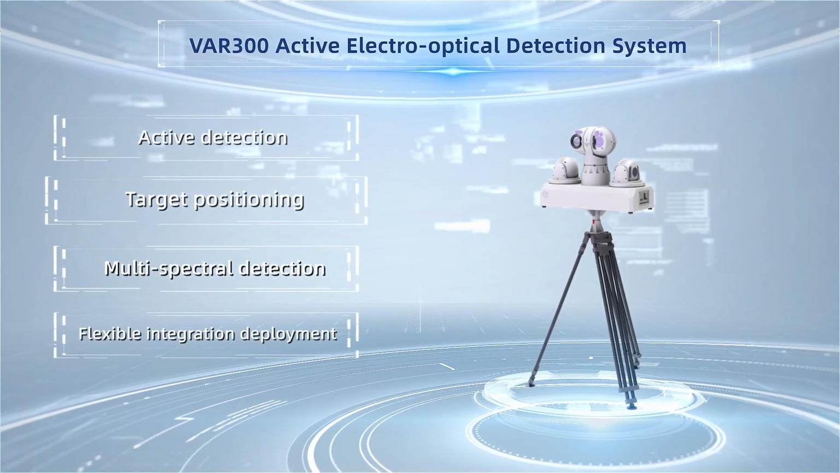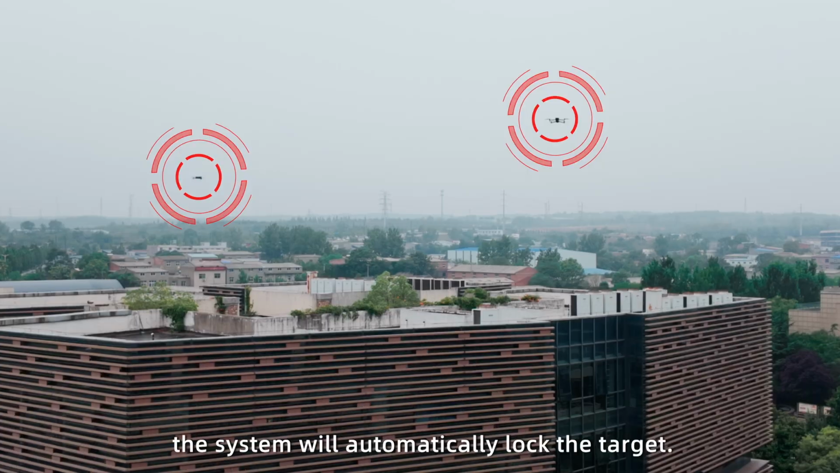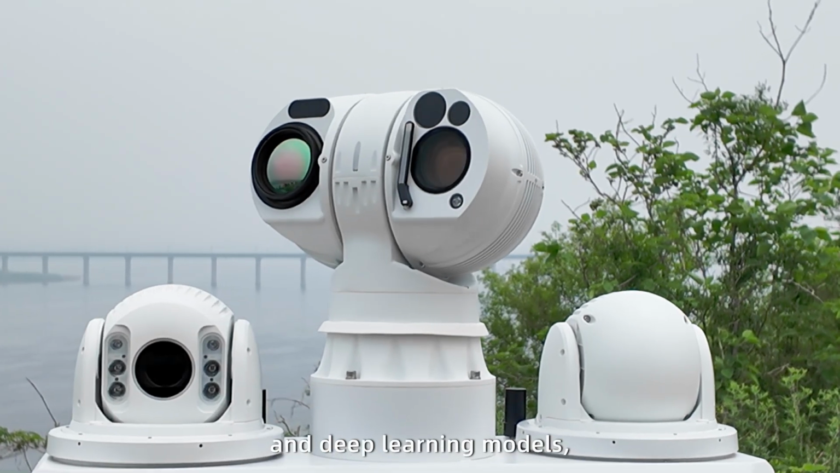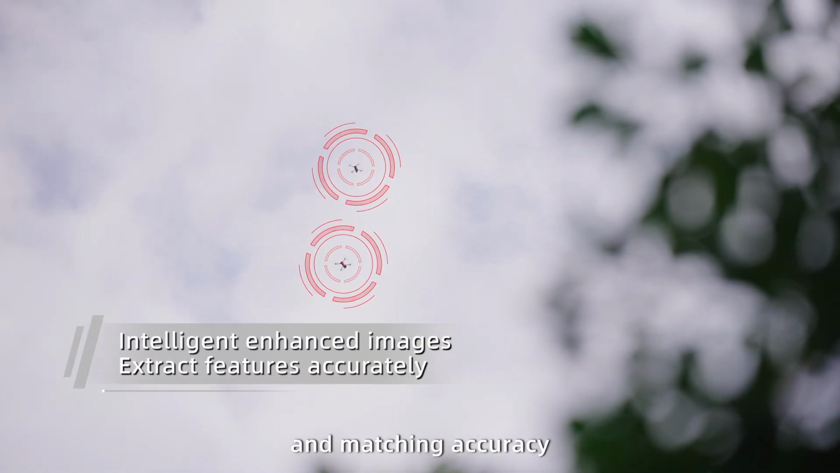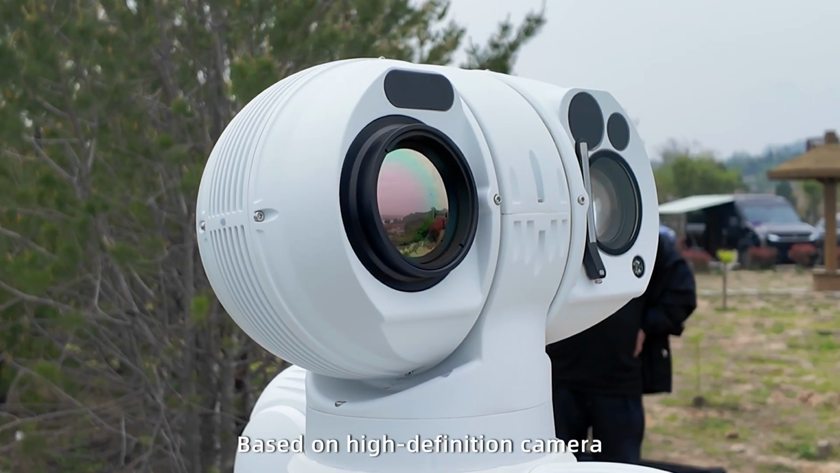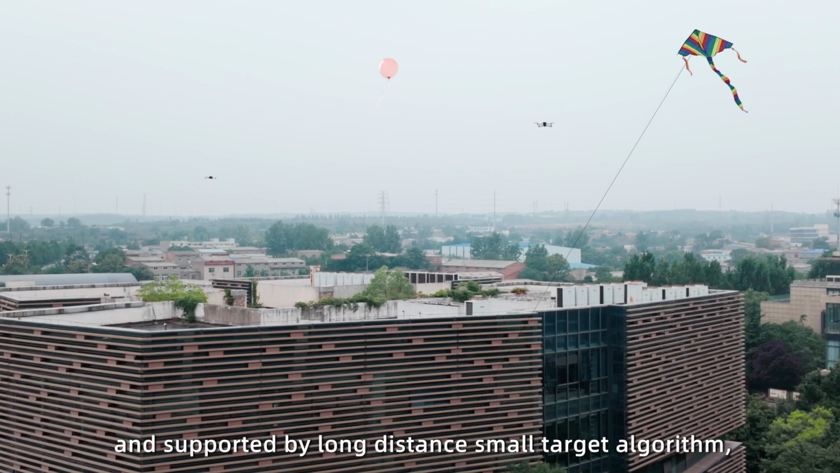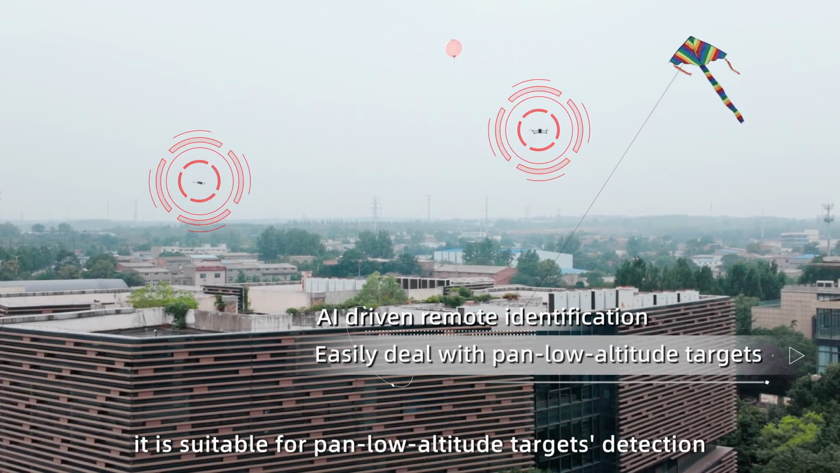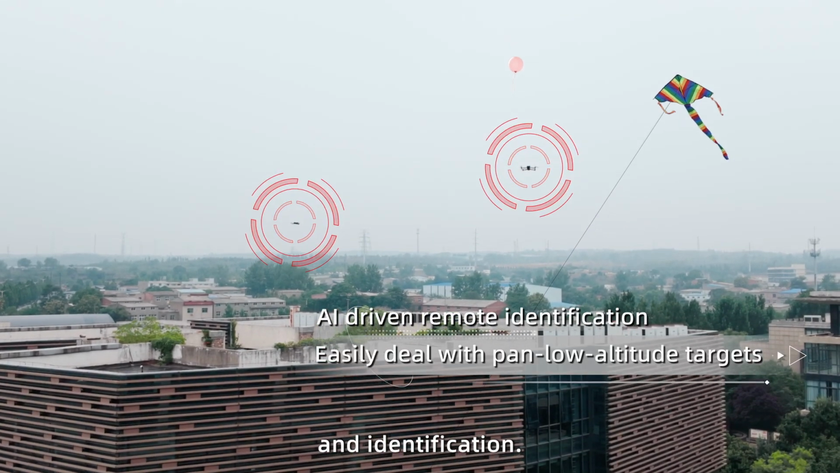Target positioning. After detecting the drone, the system will automatically lock the target through image enhancement algorithms and deep learning models. It will improve target feature extraction and matching accuracy and reduce false alarm rate based on high-definition camera and AI visual deep learning. And supported by long-distance small target algorithm, it is suitable for pan low-altitude targets detection and identification.